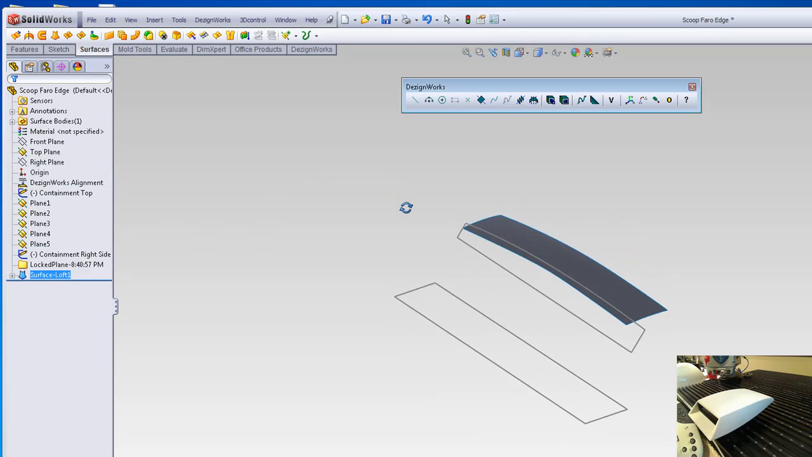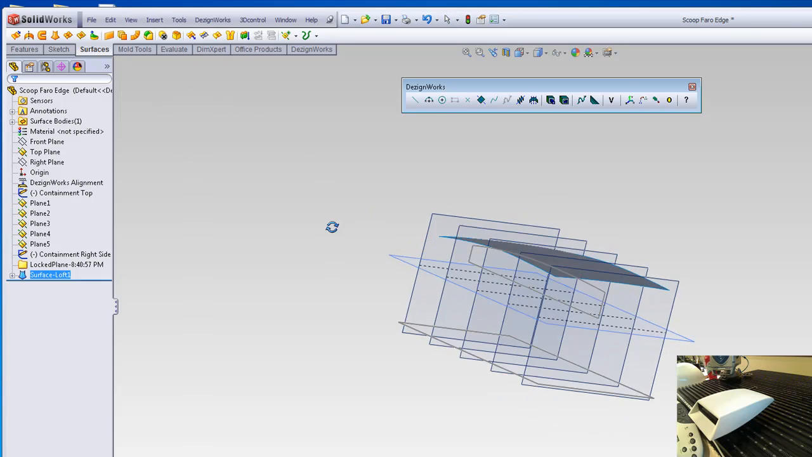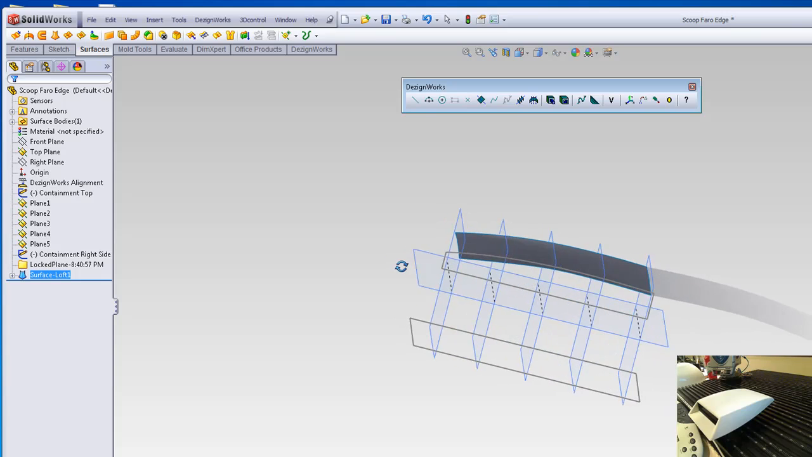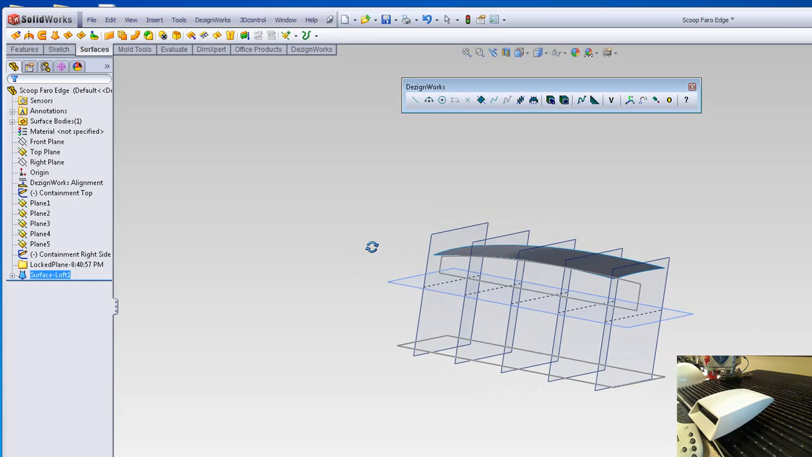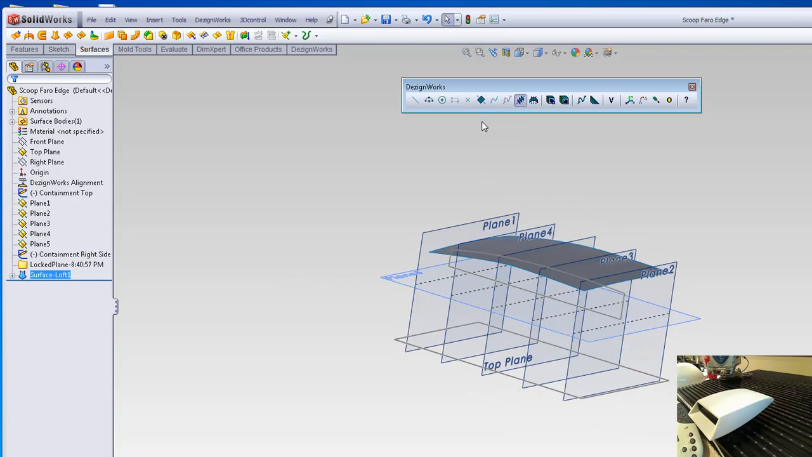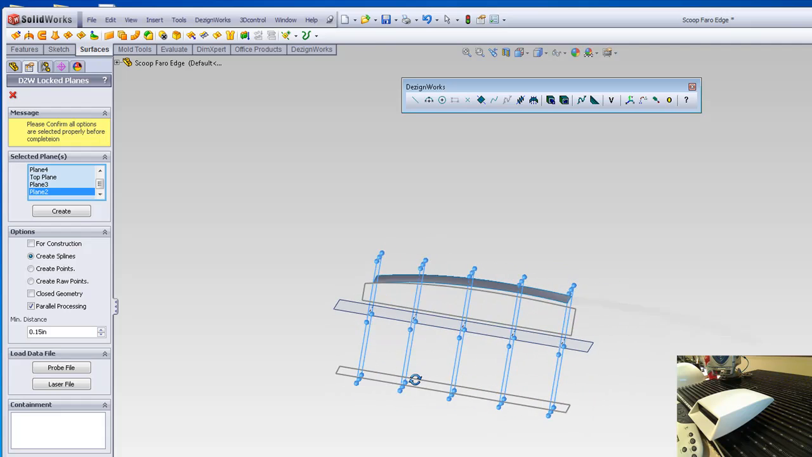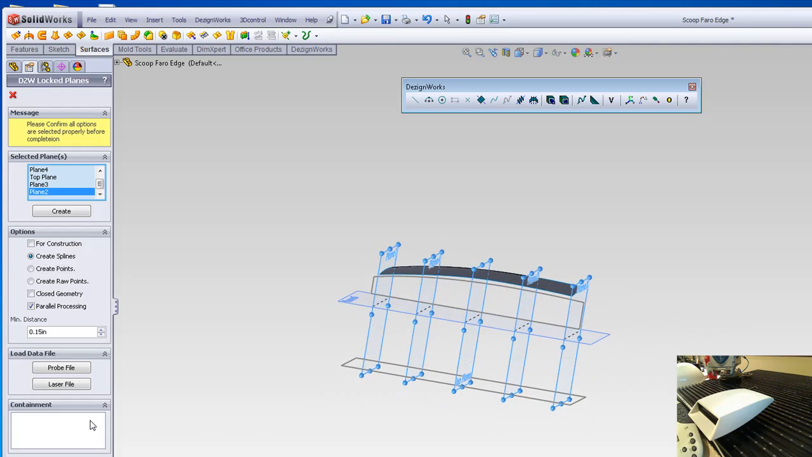Now we'll go ahead and we'll work on the side. Just turn our planes back on. And that window can be used multiple times. I'm going to scan on this left side first. So I'm going to simply go ahead and say lock plane. I'm going to pick the planes I want to scan through. In this case, I do want to contain it. Now you don't have to, but in this case I do. I want the containment there. And because these sides are shorter, I'm going to make the data a little closer together.